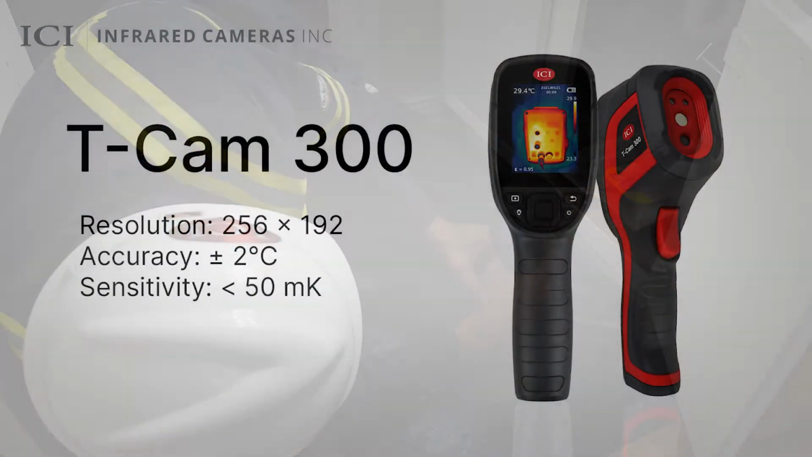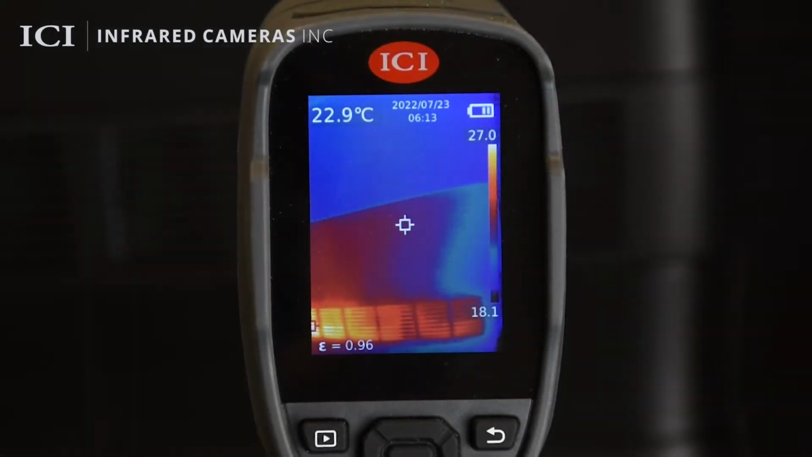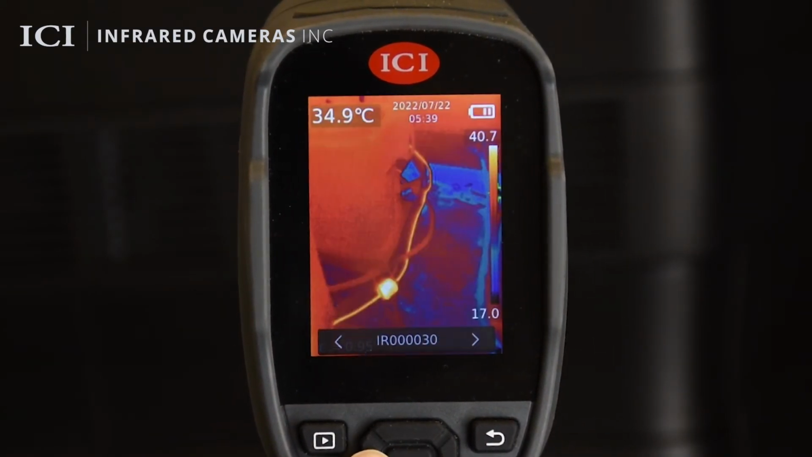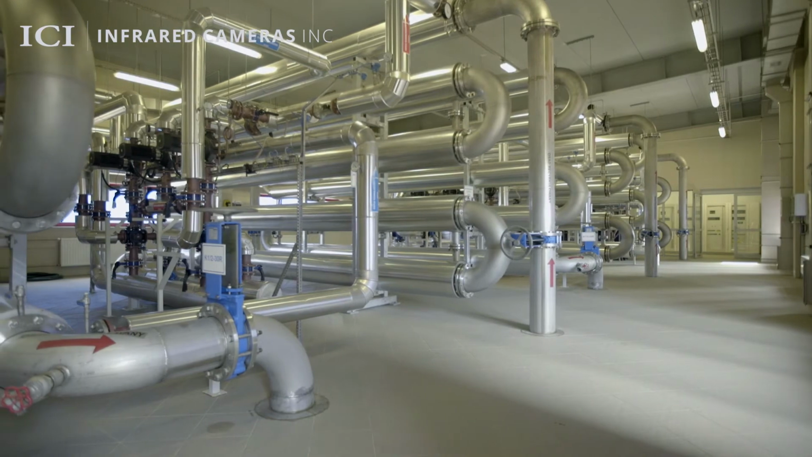With leading pixel resolution, accuracy, and sensitivity, the TCAM 300 helps organizations drive predictive maintenance and reduce costly repairs. The 2.8-inch LCD screen allows the user to quickly adjust settings, perform on-site analysis, and review captured images. A 2-meter drop rating protects your device from accidental falls and the demands of industrial work environments.